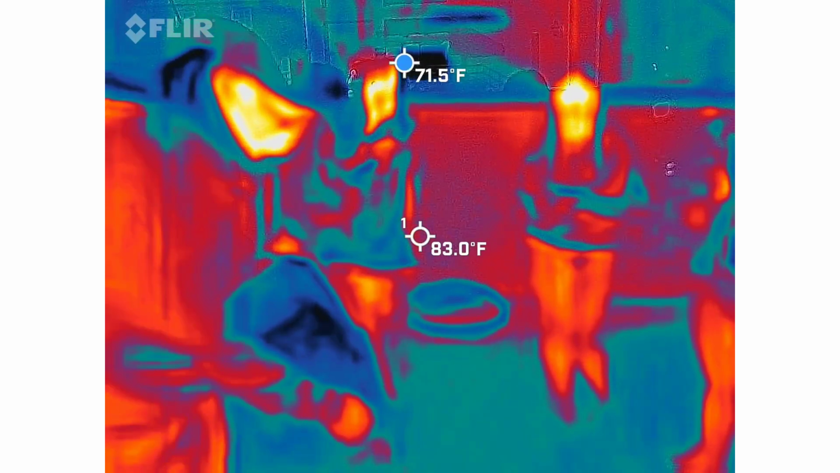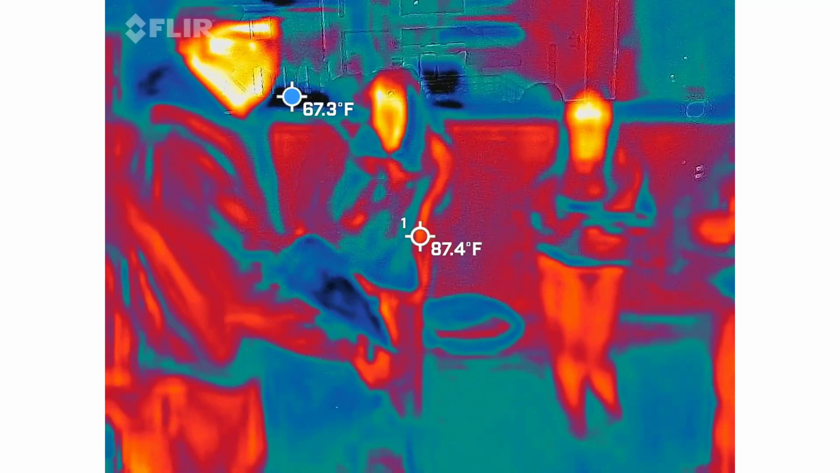Can I go past this? I would say just stay in this area. Yeah, just stay forward. Okay, gotcha. Just because of, like I said, the servant slaves.